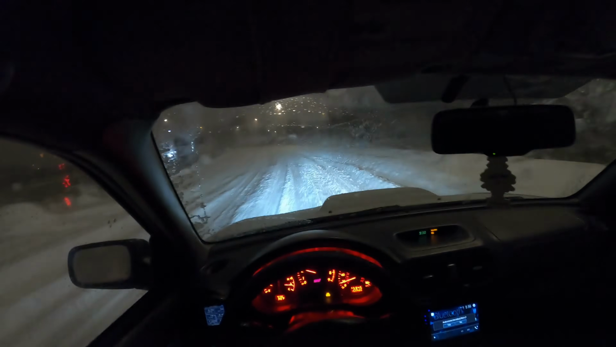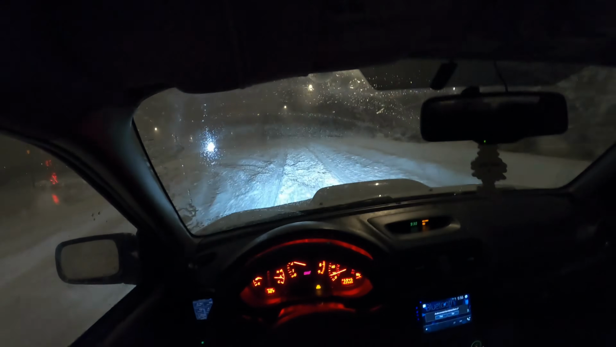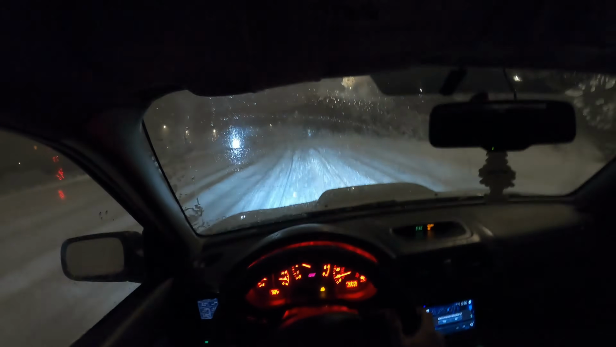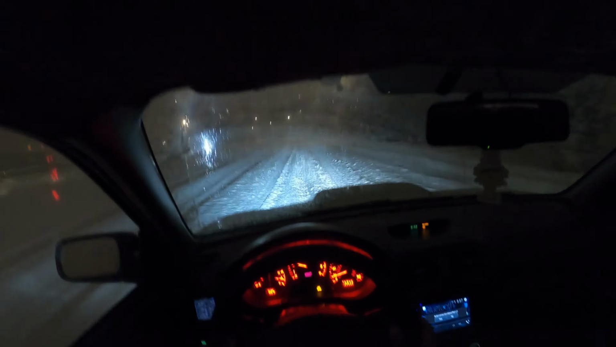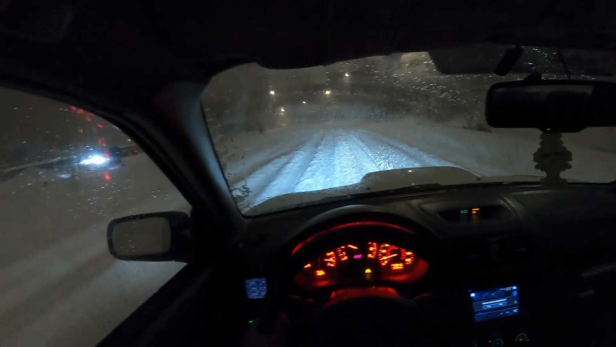All that hype is so true. I feel like Subarus just deserve the hype when it comes to winter. Like, nothing beats these things in the winter. I'm running winter tires with studs in it. All-wheel drive, lock diff. I feel invincible, but you don't want to get that mixed up with false security, because you can still mess up and have a bad time. It's just a lot harder, but you can still do it, so don't get too cocky.